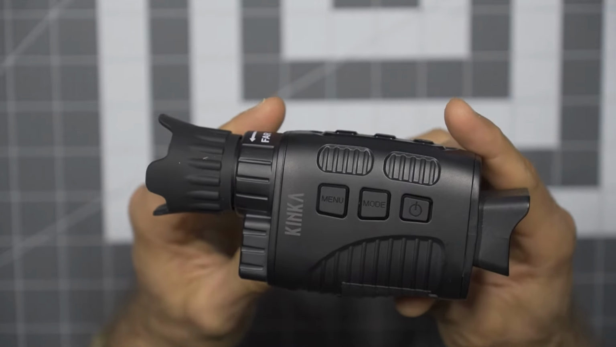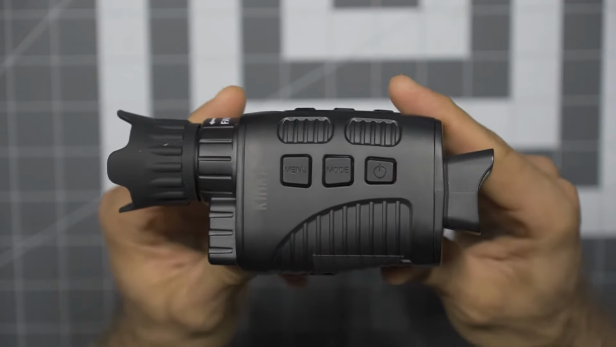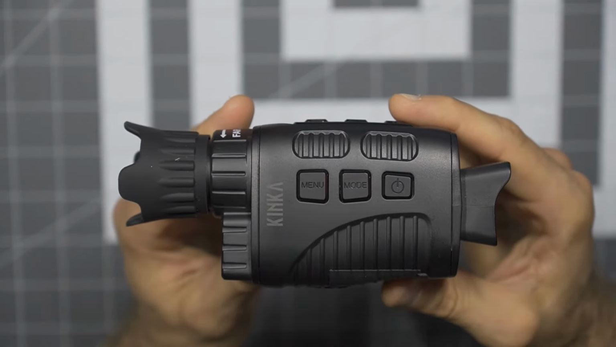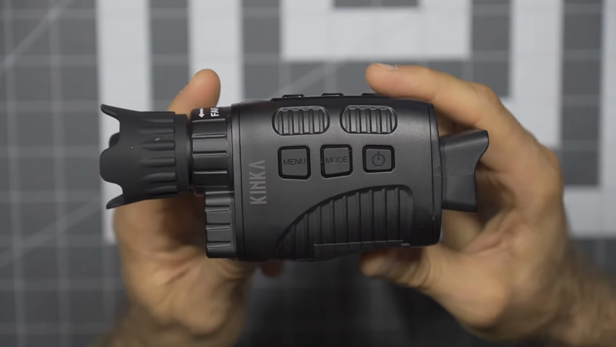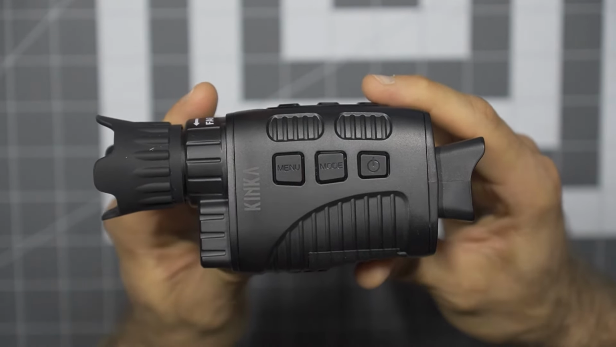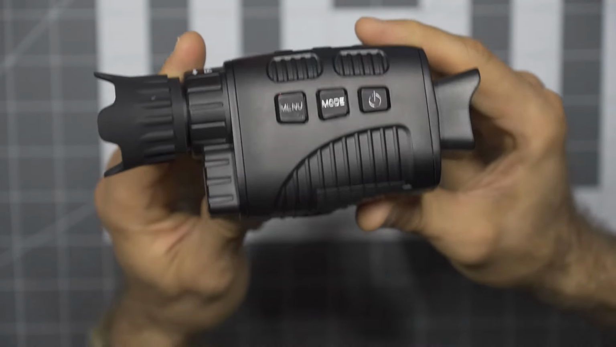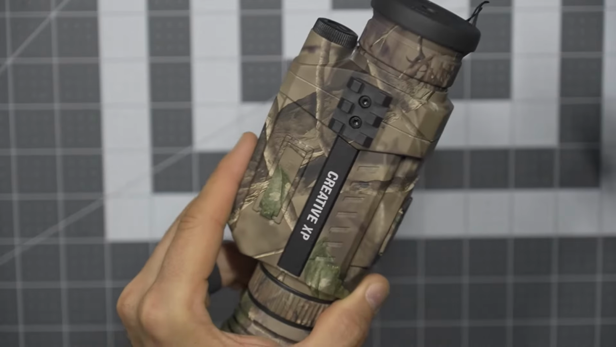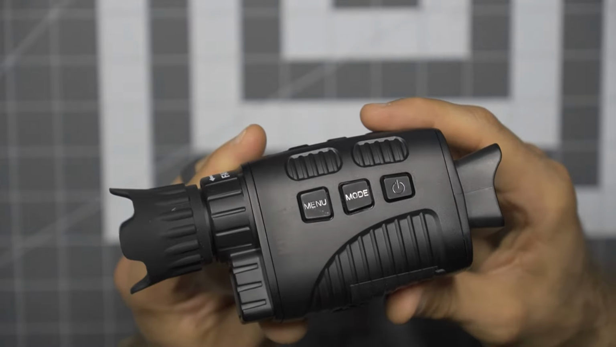And imagine if you needed that for some sort of, and I would say, evidence. Again, going back to the idea that this could be used for surveillance, it could be used to defend your home, and well, at that point, having the audio feed could be critical to some level of evidence. So I think that's a bit of a drawback, where the Glass Condor does afford me the audio, but unfortunately the Kinka NV3185 does not.